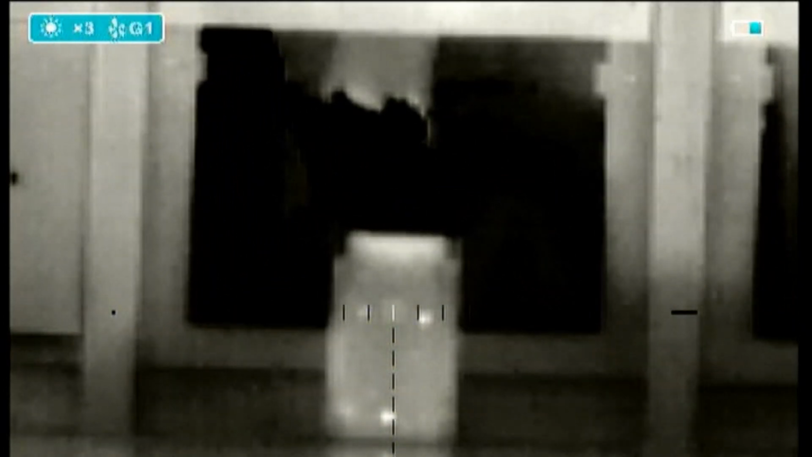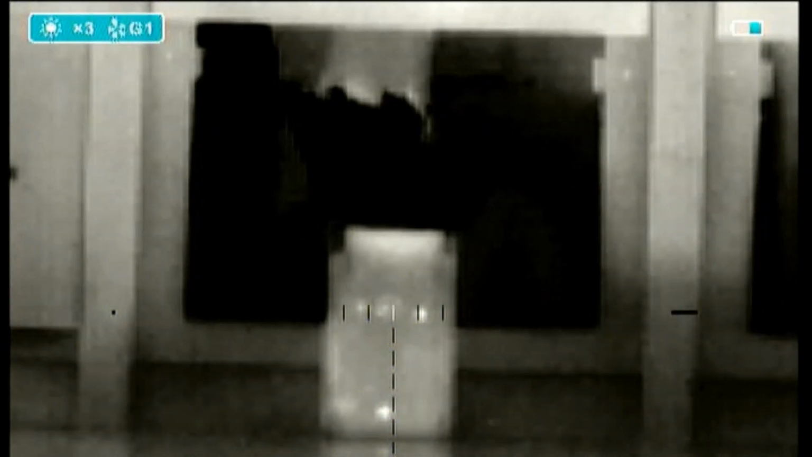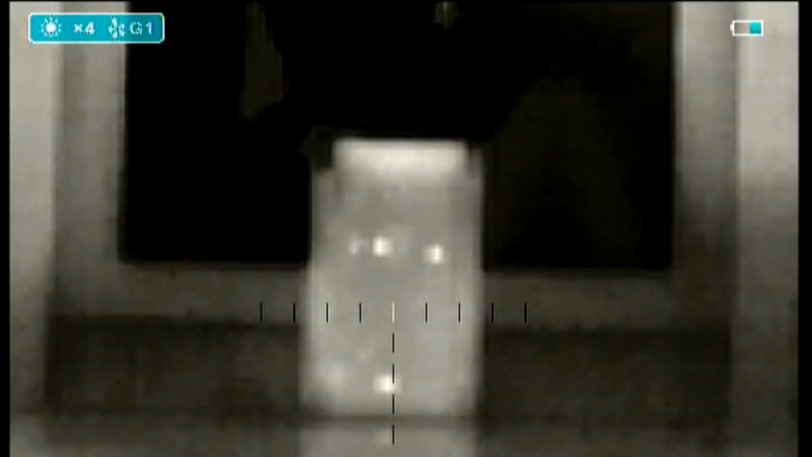Now I'm looking to fire a couple of test shots and see how good the zero is.